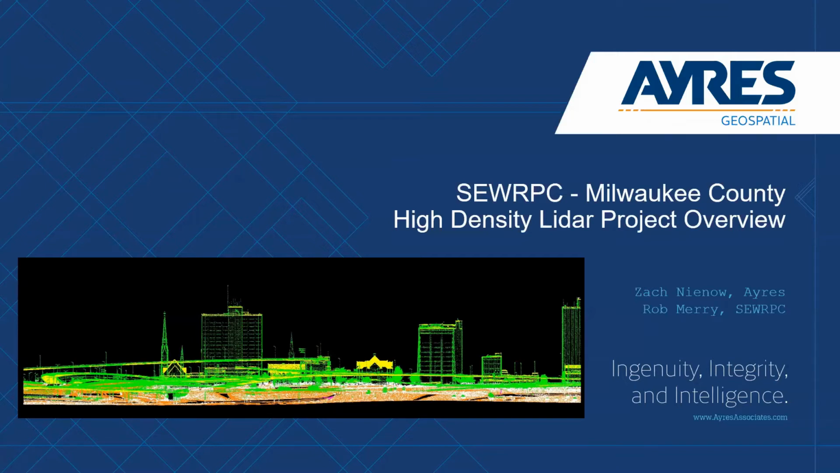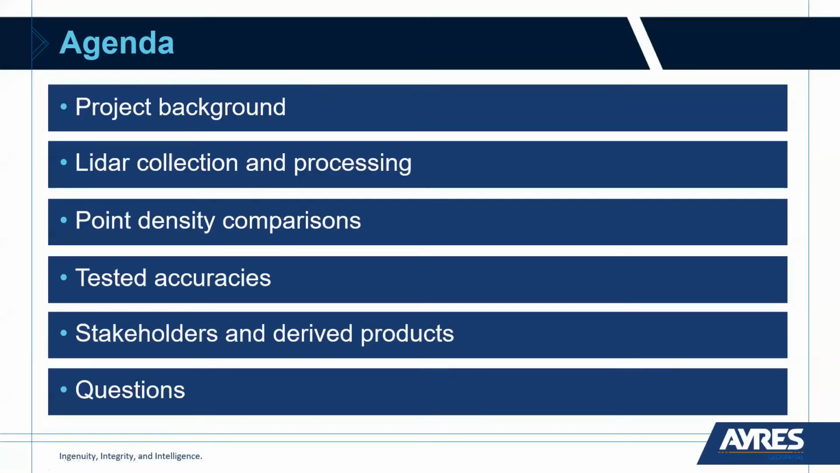Okay, great. Today we will be talking about the SEWRPC Milwaukee County High Density Lidar project. Okay, a little bit about what we're going to cover today. We're going to go over the project background. We're going to discuss the actual collection and processing of LiDAR data. Then Rob's going to share some point density comparisons between this high density data set and previous lower density data sets. Rob will also be sharing tested accuracies against ground control. And then we'll talk about some of the stakeholders and derived products that came out of the project.